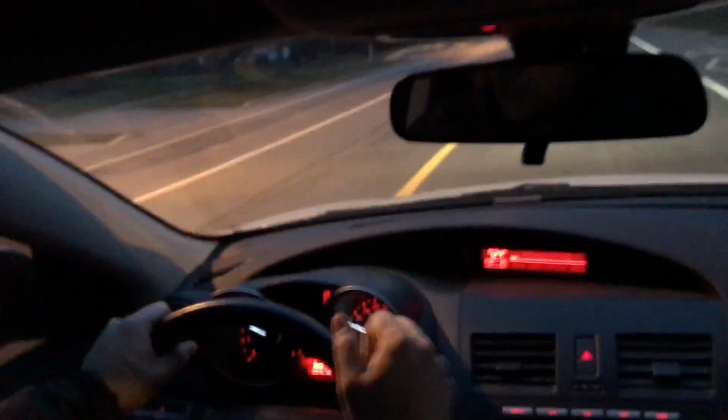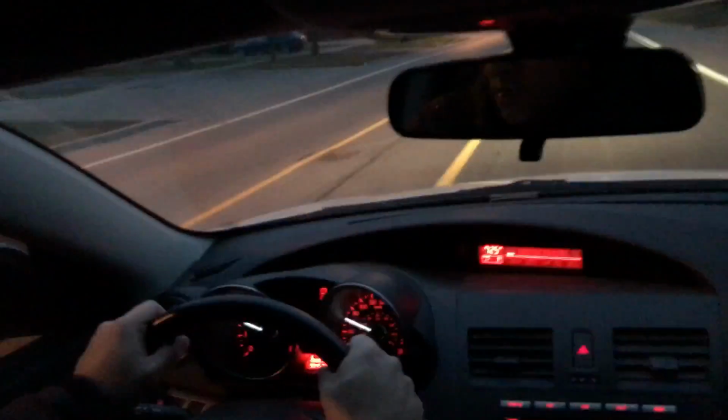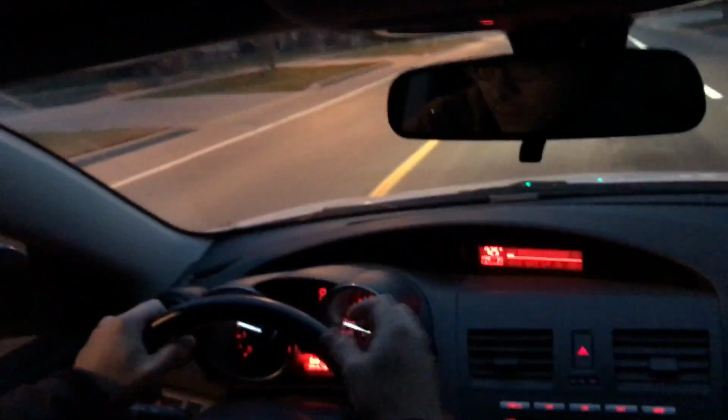You also want to make sure that your rear tail lights are on, just like the car in front of us. That allows other drivers to see you when they are behind you. So with regards to lighting, you want to make sure that your lighting is good for allowing you to see and allowing other drivers to see you, okay? So that's basically it for lighting.